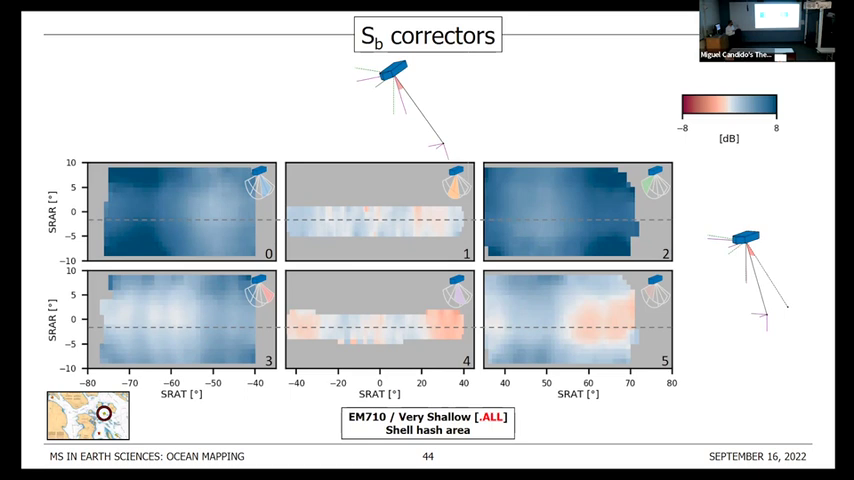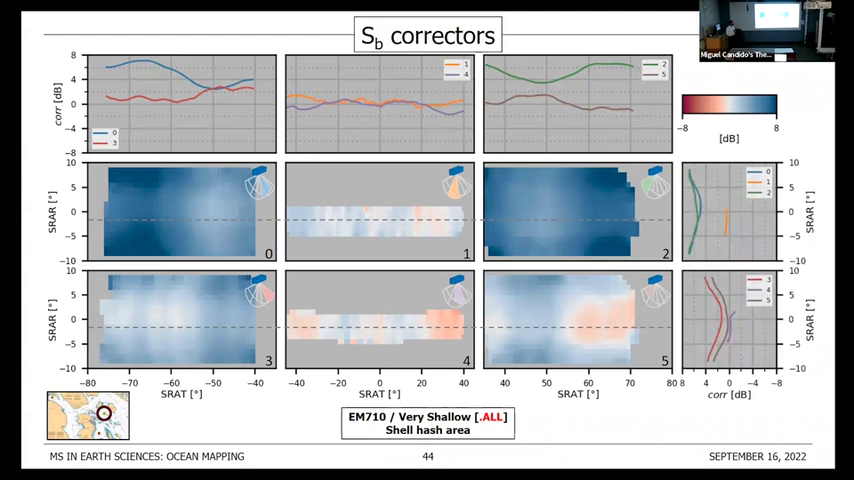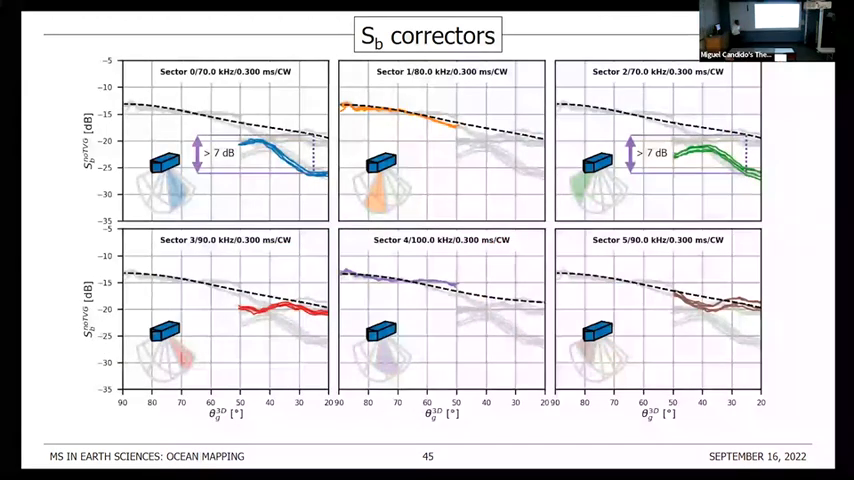And when we slice our heat maps at a specific sonar referenced angle along track, we see on average how the correctors vary in the across track direction. And you can see that, especially for the outer sectors, we get corrections as big as 7 dBs. And of course, on the plots on the right, you can also see on average how the correctors change in an along track direction. So in these plots, I'm presenting the data, the uncalibrated ARCs.